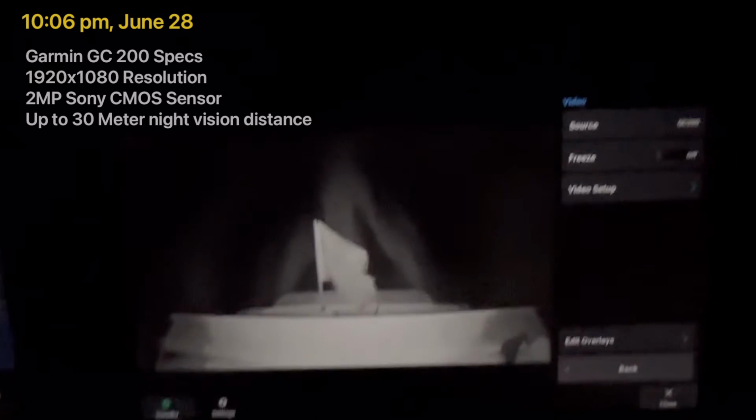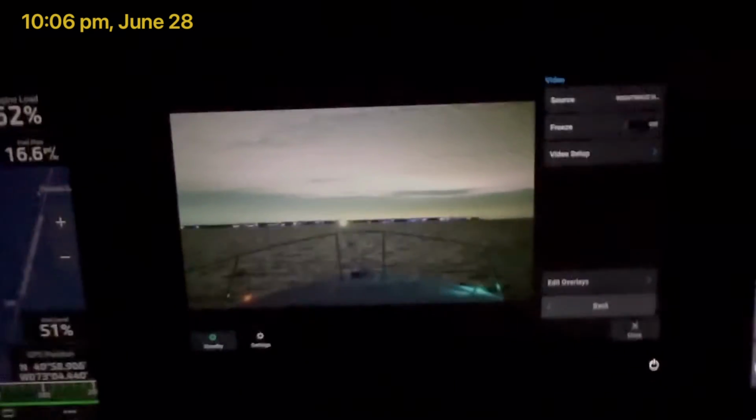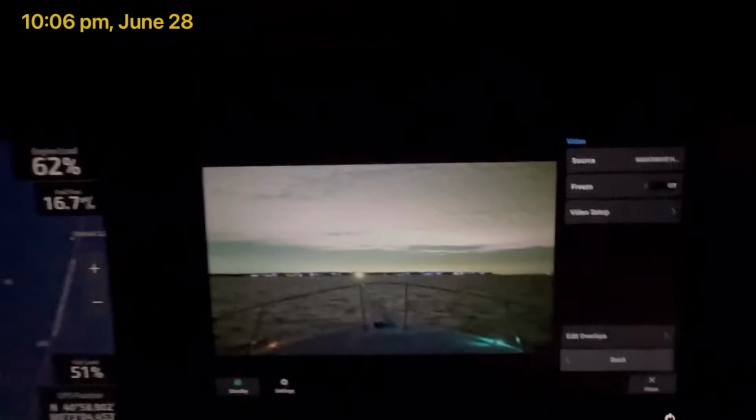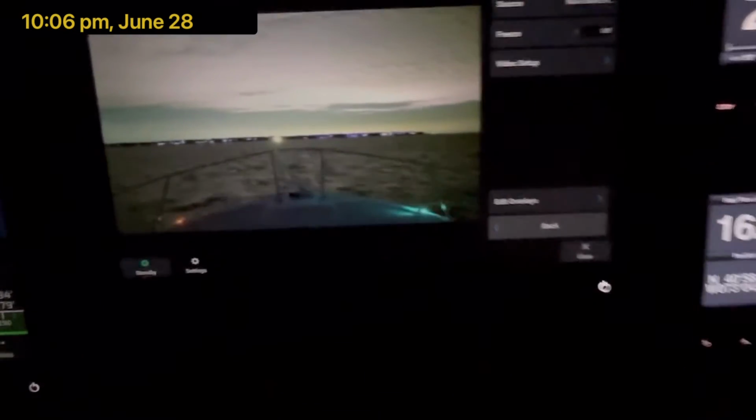the GC200 has some infrared emitters on it, which will light up the back a bit, but this is really not getting any further than just my wake, which is, you know how far that is. So you're not seeing a whole lot, but if I flip back there, you're seeing pretty far ahead of me. I've got a nice clear view of the water.